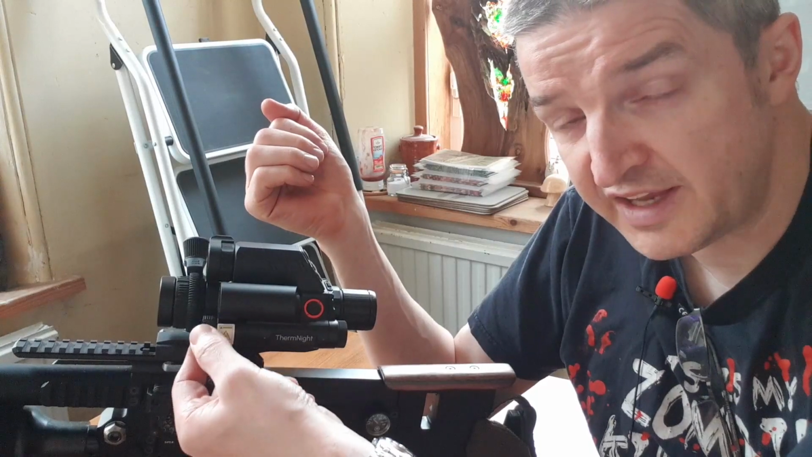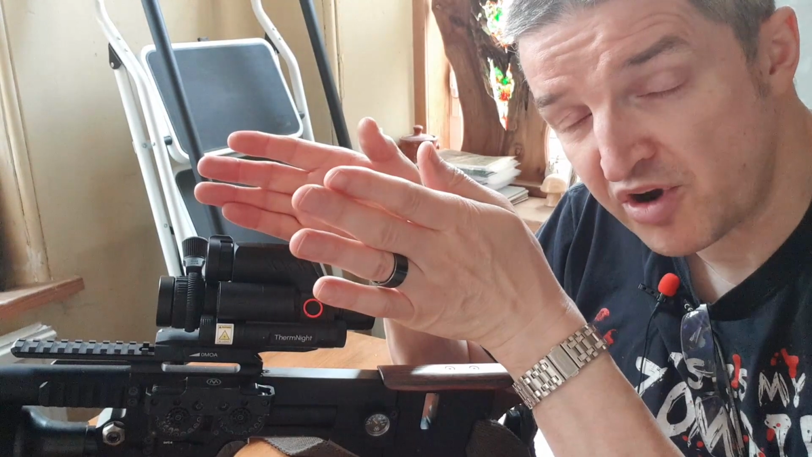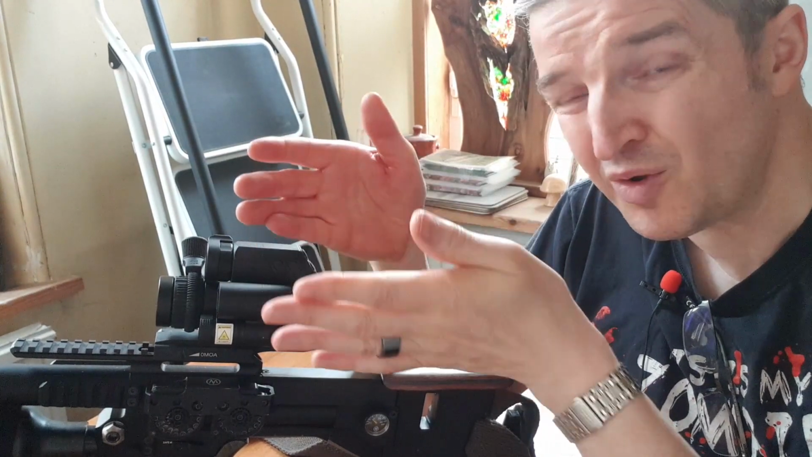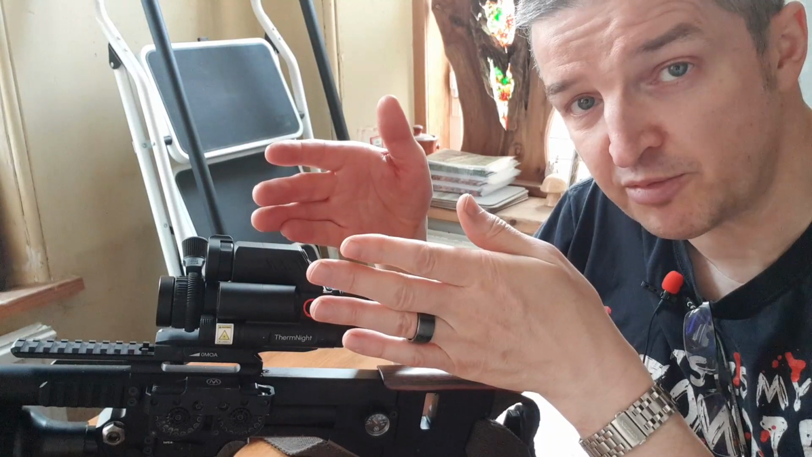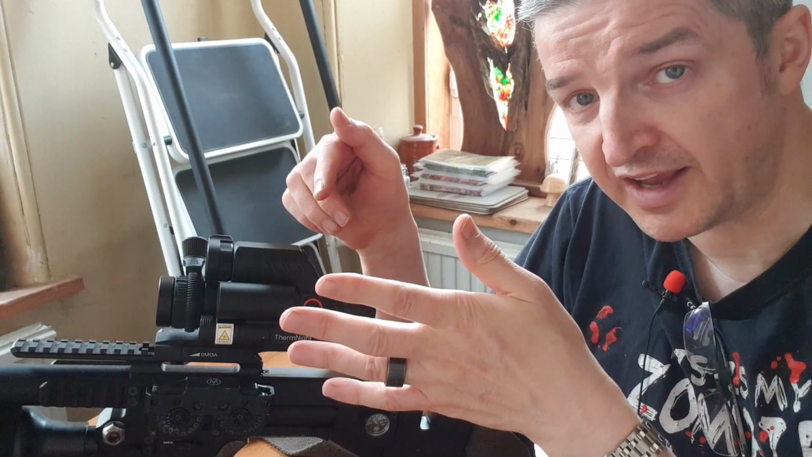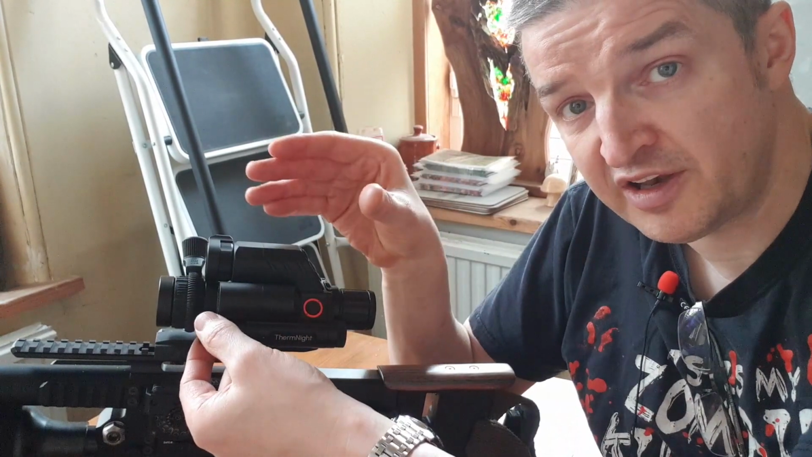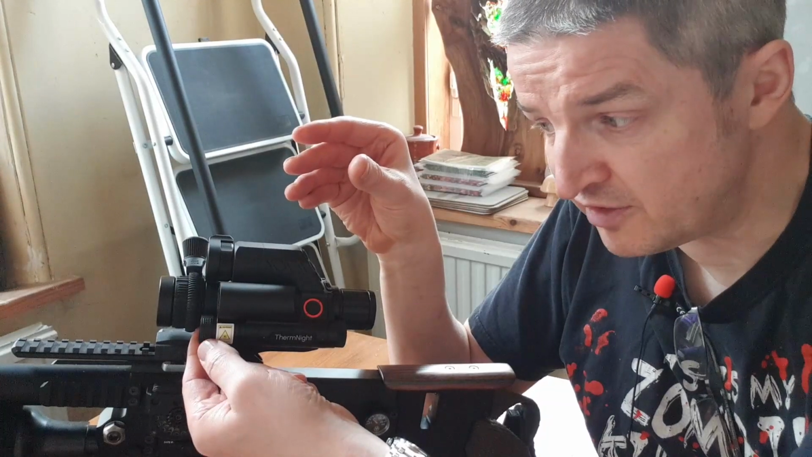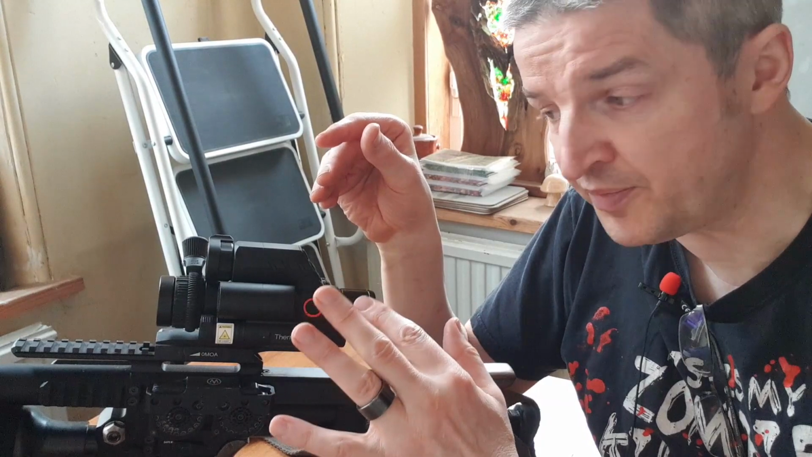You can rotate the head of that to widen the beam, spread it, or narrow it and focus it, which has the effect of reducing the brightness and increasing the brightness without actually turning the power up at all, without using any extra energy. So if you want to focus on one spot, you can just narrow down the beam via this objective ring here, and you don't have to adjust the power.